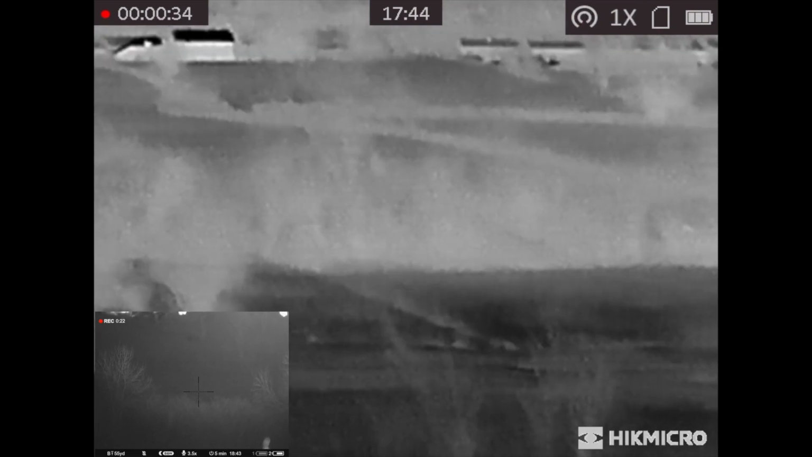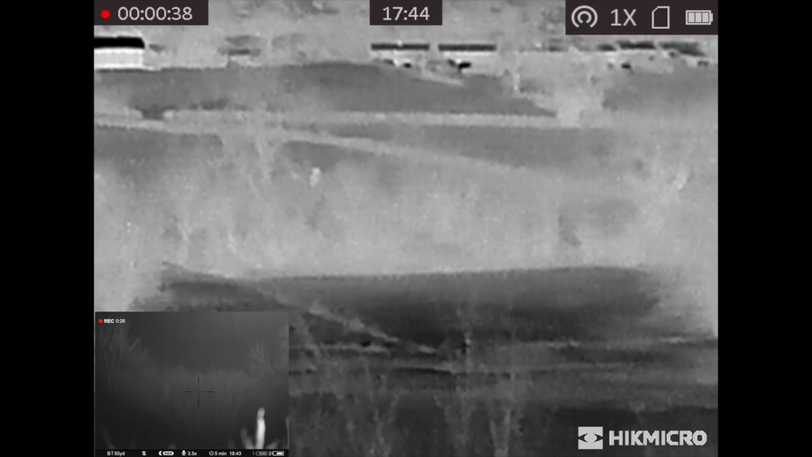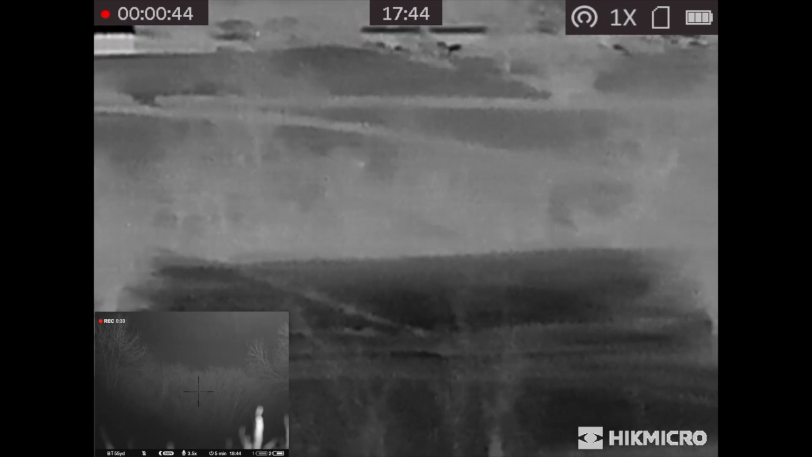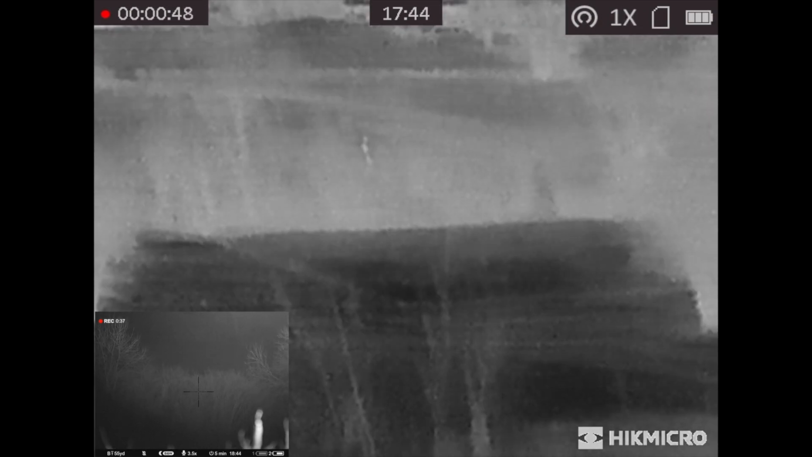So you can see how good this device is, even for a budget device, dare I say. It's an amazing bit of kit, absolutely amazing bit of kit. Bear in mind this is absolute pitch darkness.